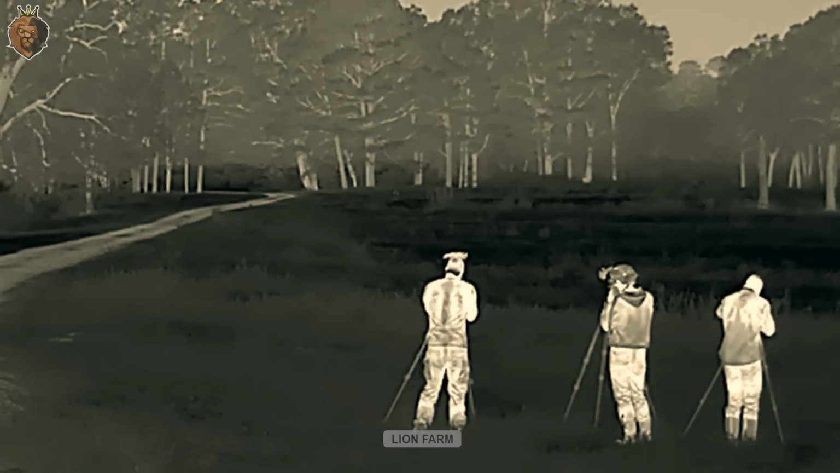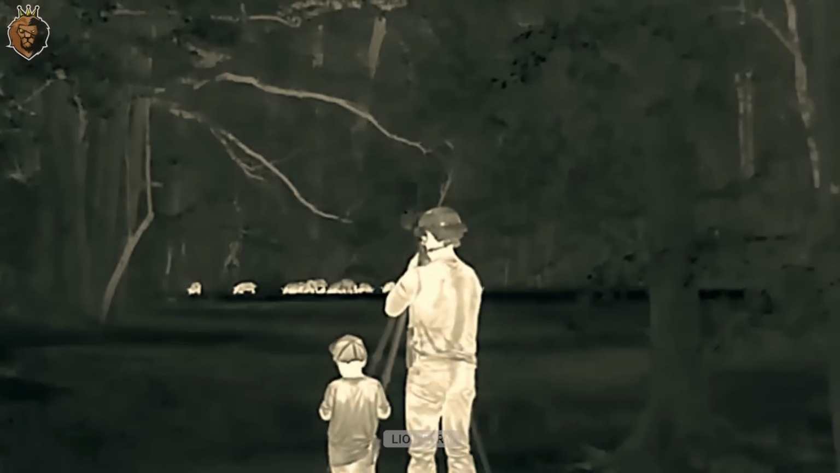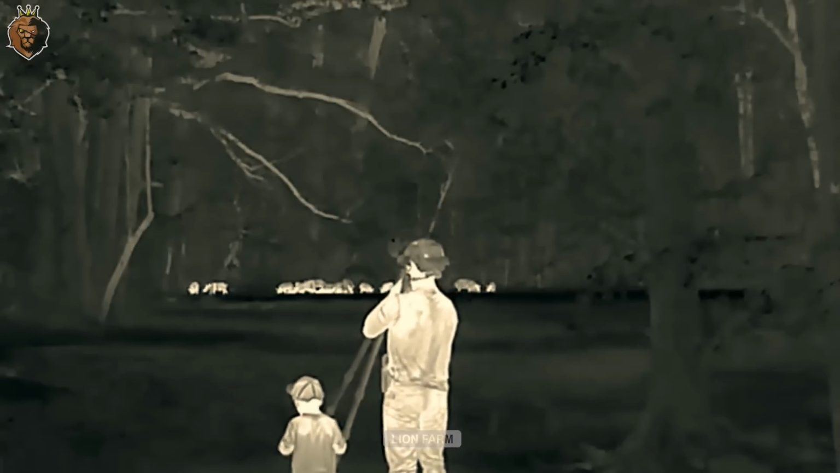Joe reviews the footage. Capturing the entire herd, especially sows and piglets, is crucial. It helps prevent uncontrolled breeding and population growth of this destructive species, protecting both the local environment and people's property.